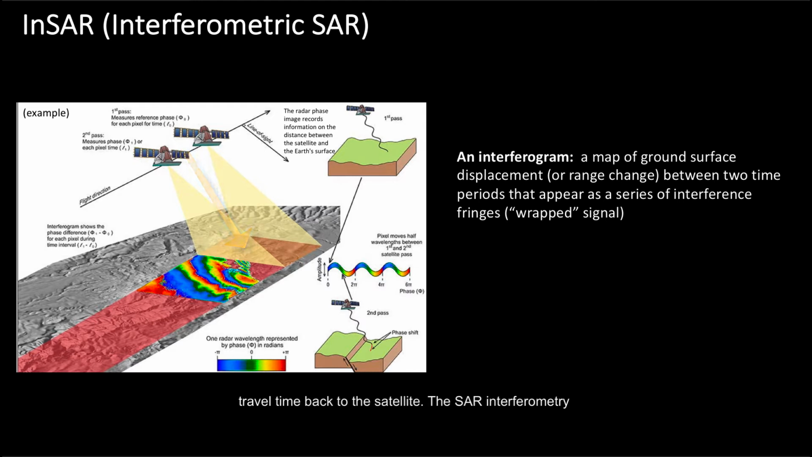The SAR interferometry technique uses two SAR images of the same area acquired at two different times and then interferes or differences them, resulting in maps that we then call interferograms. So in short, interferograms show ground surface displacement, or what we call range change, between the two time periods that appear as a series of interference fringes.